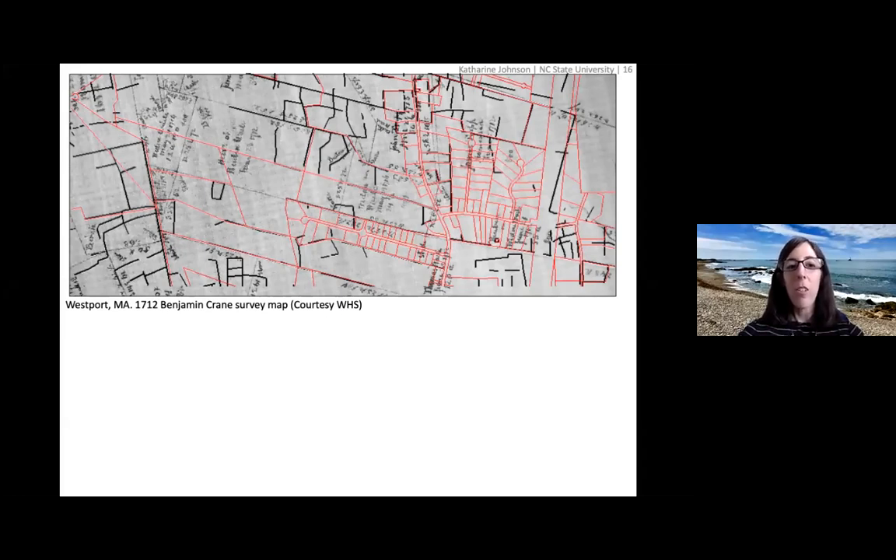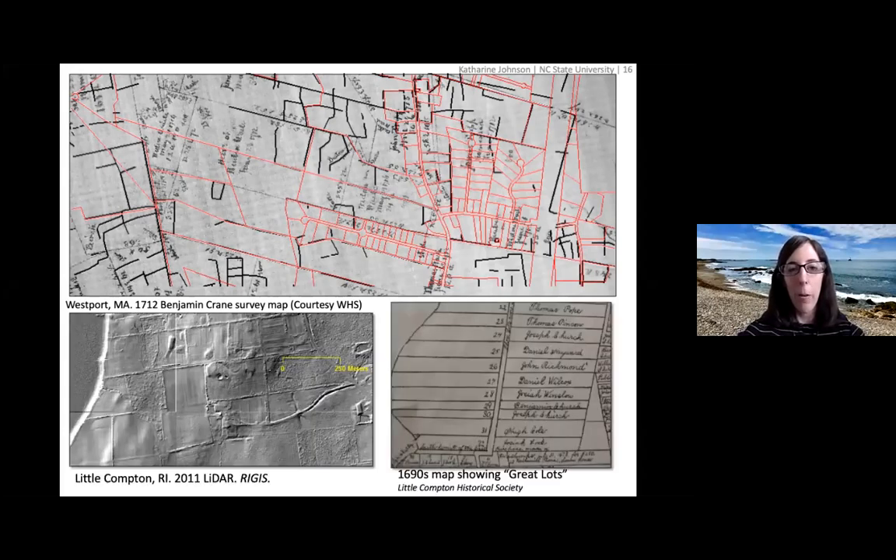So it's interesting to look at the persistence of these boundaries on the landscape and try to get a sense of the actual time and the sense of history that this provides. You can see the same thing in the next town over in Rhode Island, in Little Compton. There's a map on the right from the 1690s that shows some of the original lots from the late 17th century. I don't remember the size of these lots.